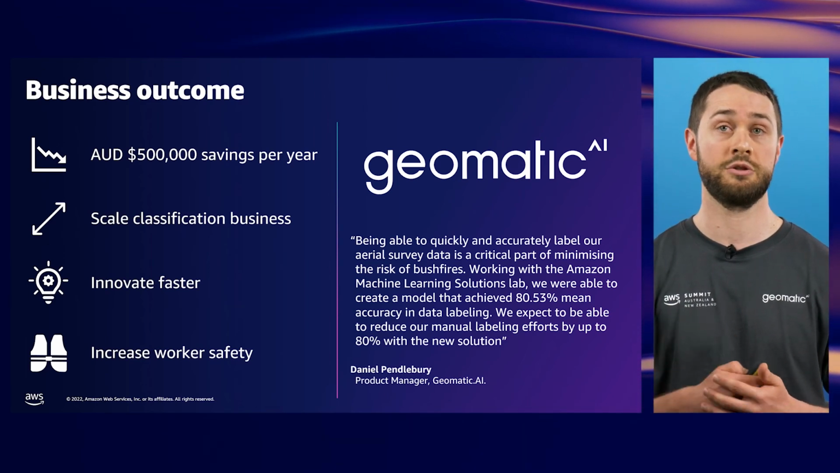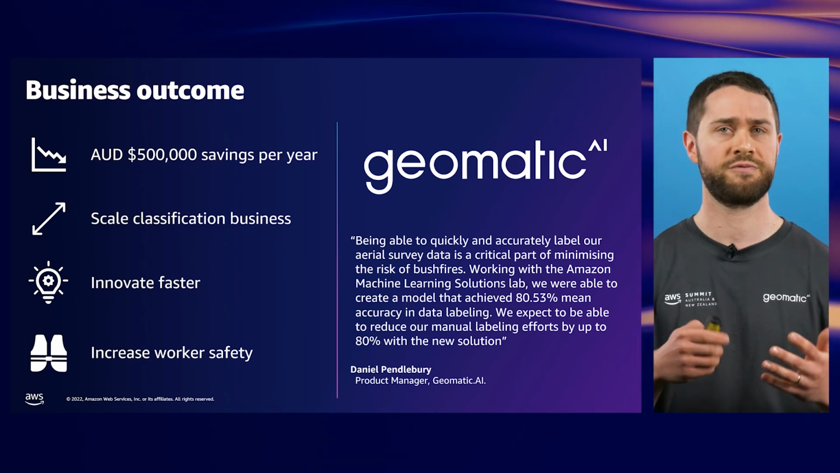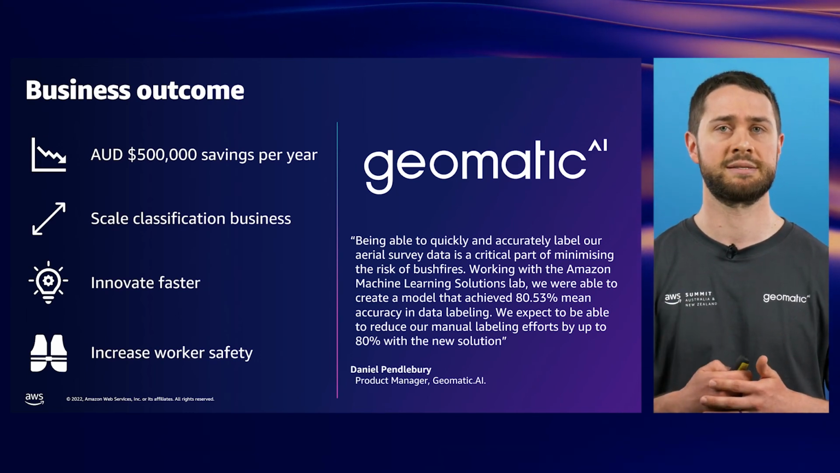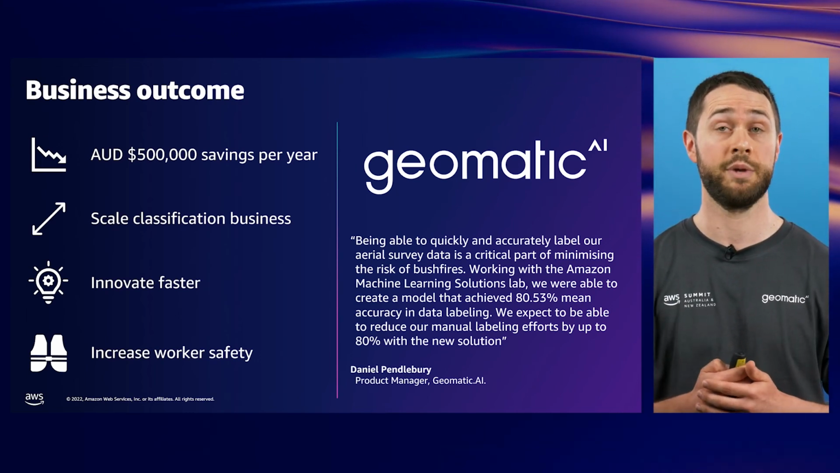Meanwhile, automating the training and inference pipelines helps free our team from boilerplate and manual data management tasks so that we can accelerate our development and innovation.